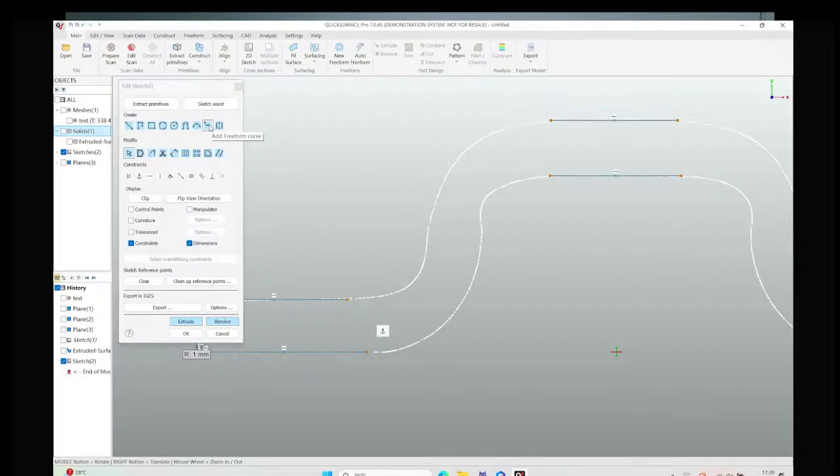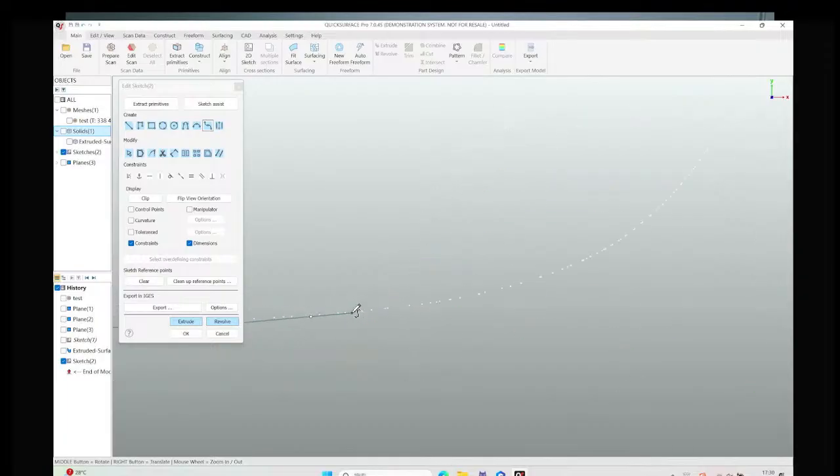Now, yes, we have a free-form curve function here. Like if we are meeting some irregular curve in the projection on the 2D sketch, we can draw the free-form curve and define the control points by ourselves. The more control points, the more precisely you can simulate this free-form curve. Just follow the projection of the 2D sketch to make our free-form curve closer to the actual shape.